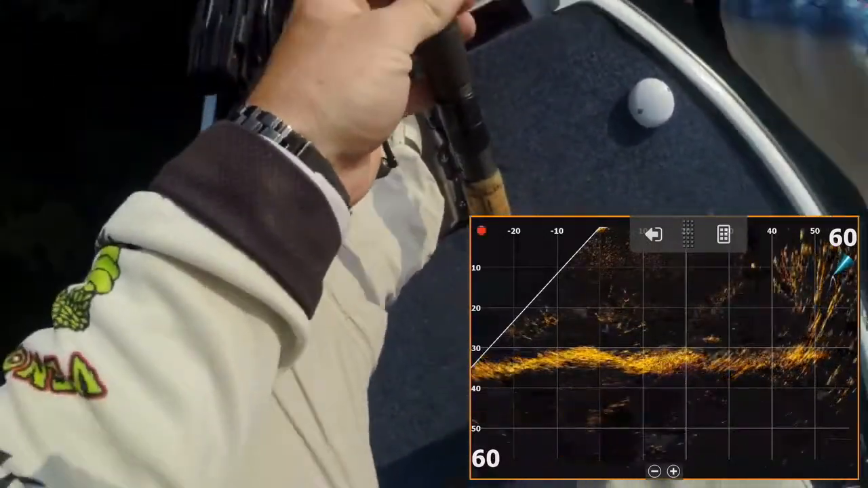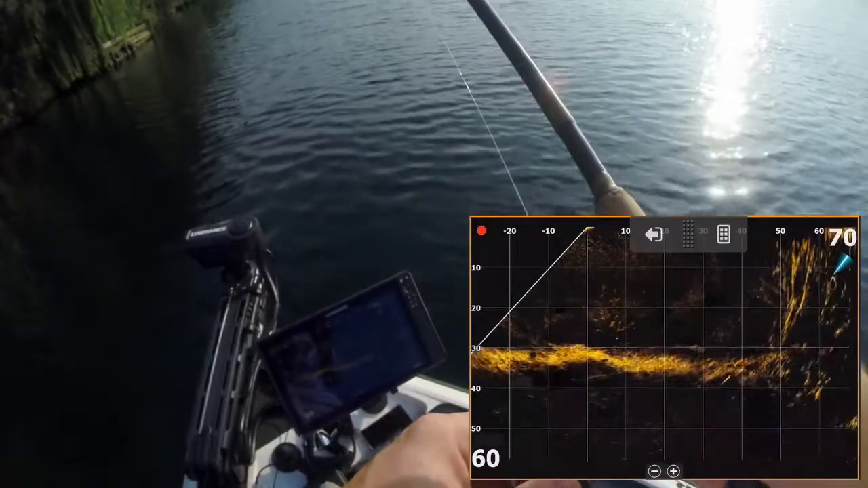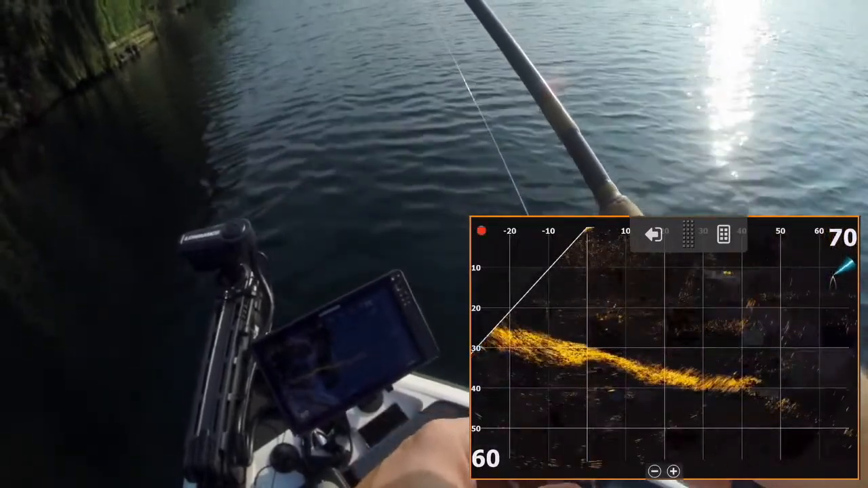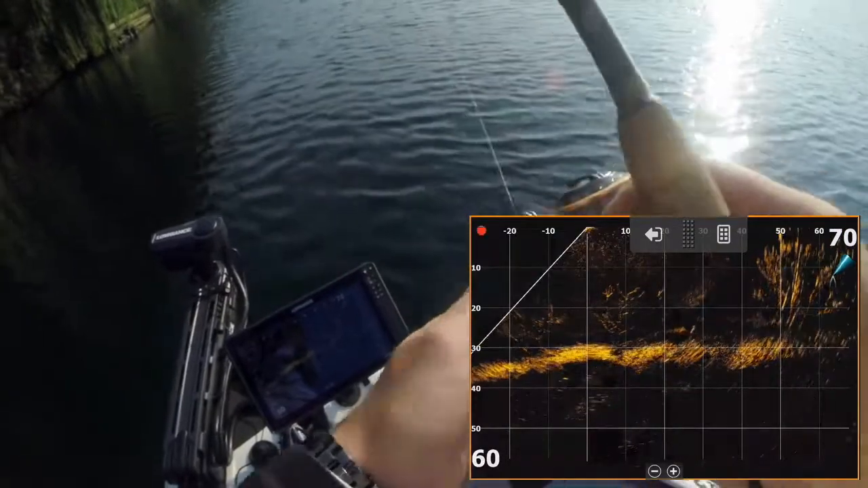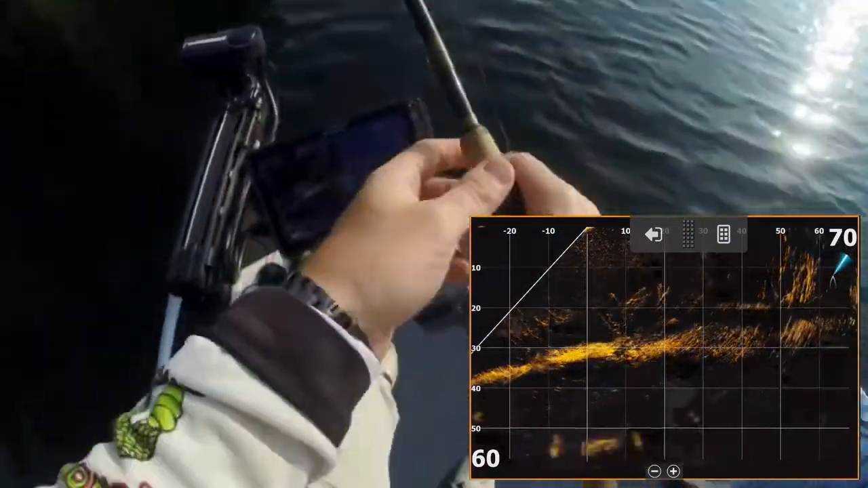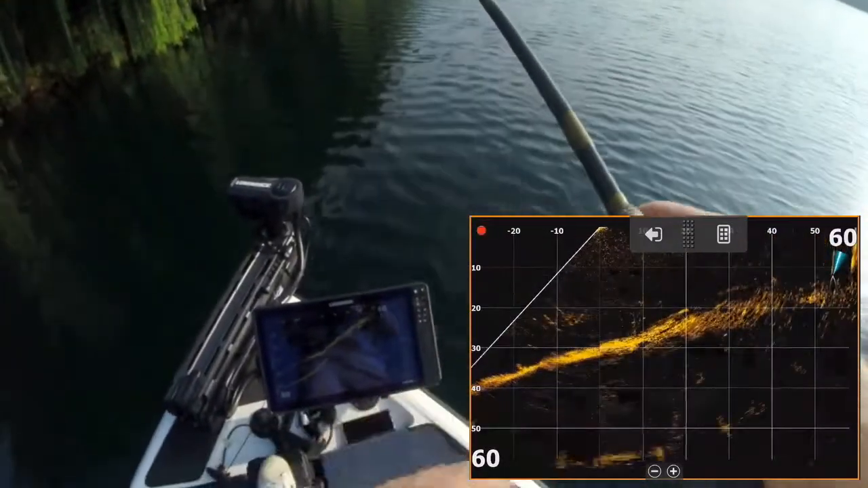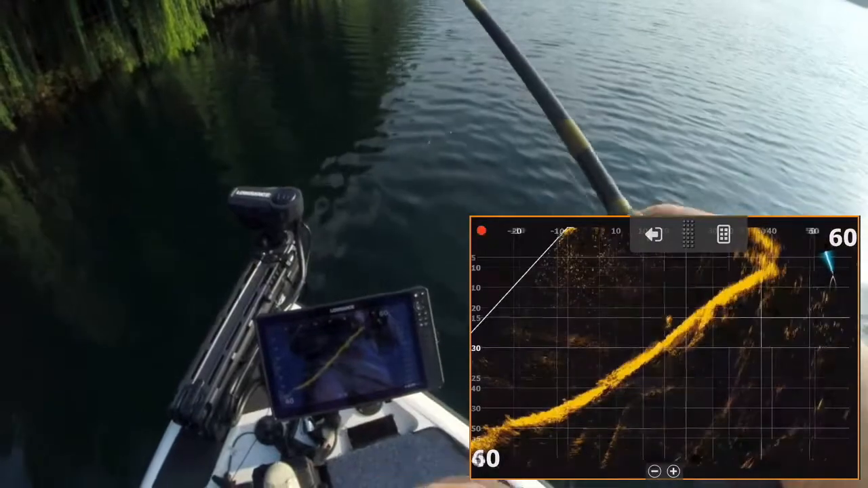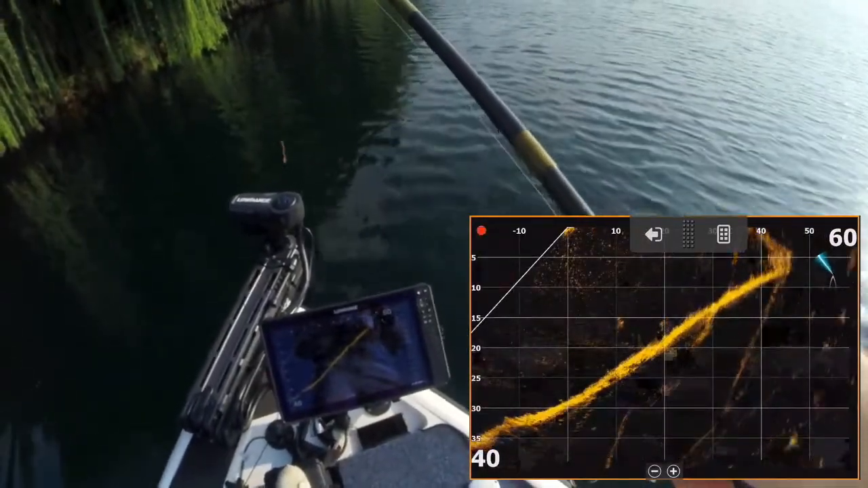Let's have a look at 70 foot range. We can still see quite a bit of the tree there, but I'd say that your usable high quality would be 70 foot max. I personally wouldn't go too much more than that. Let's head back down to 60 foot, and now I'm perpendicular to the bank, and I'm just scanning up and down this bank looking for any fish.